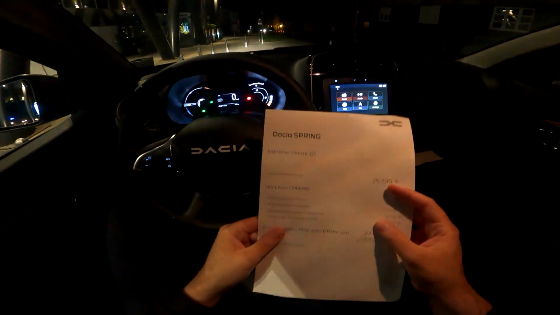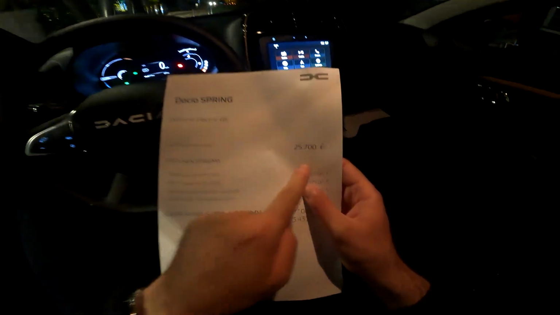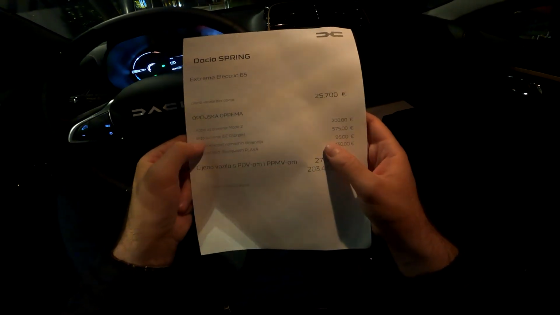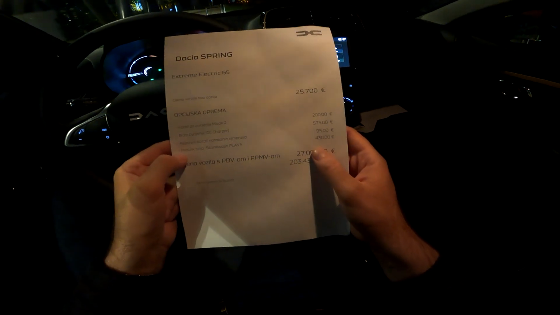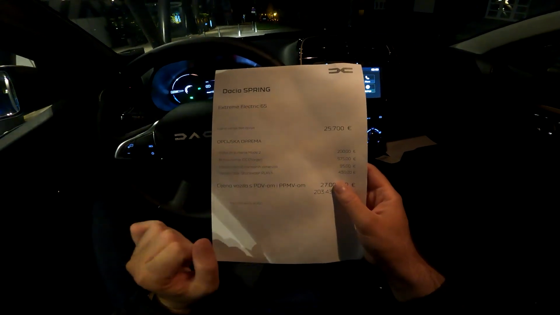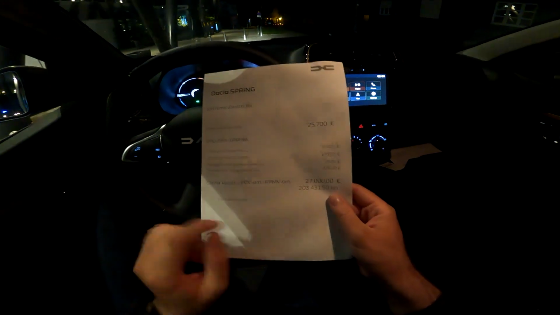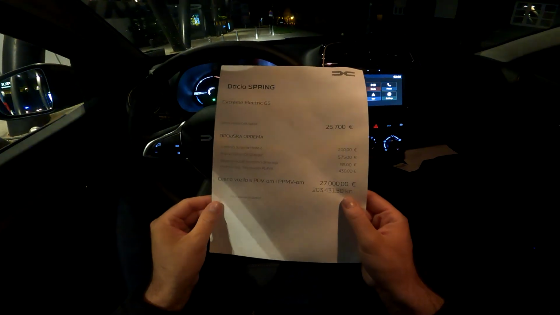So there we go, Extreme Electric 65. This is the price without the options, but here we have cable for charging mode 2, DC charger, the spare wheel with the standard dimensions, and the stonewash blue metallic color. Beautiful combination with those elements of the Extreme version, and that gives you the total price of 27,000 euros for this car.